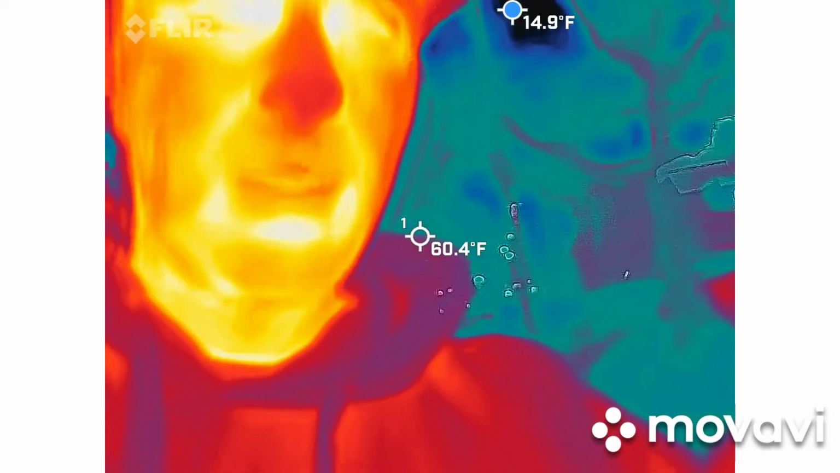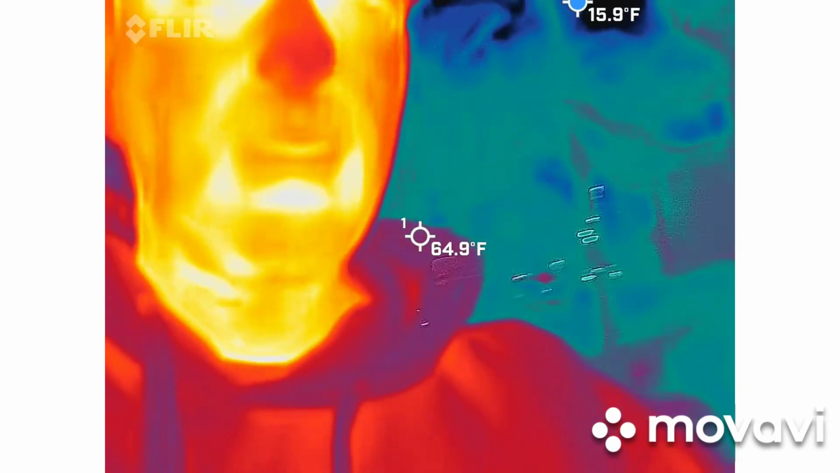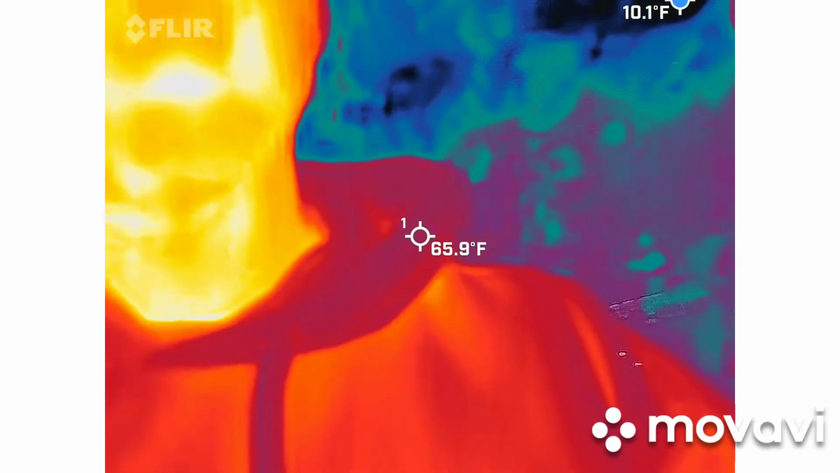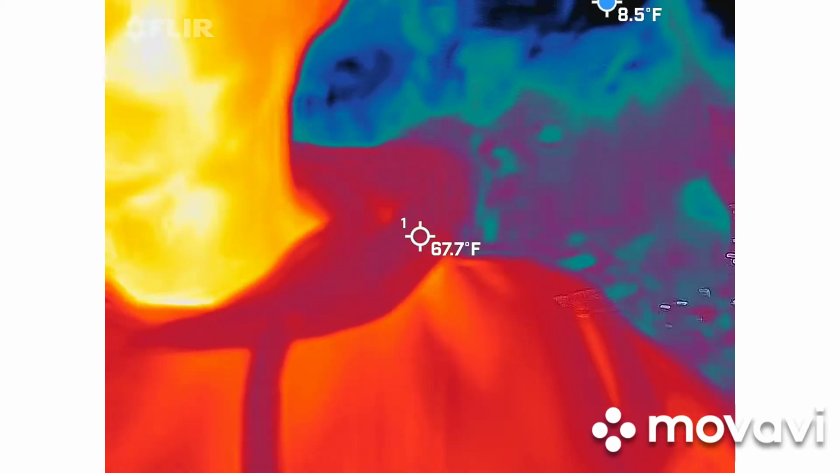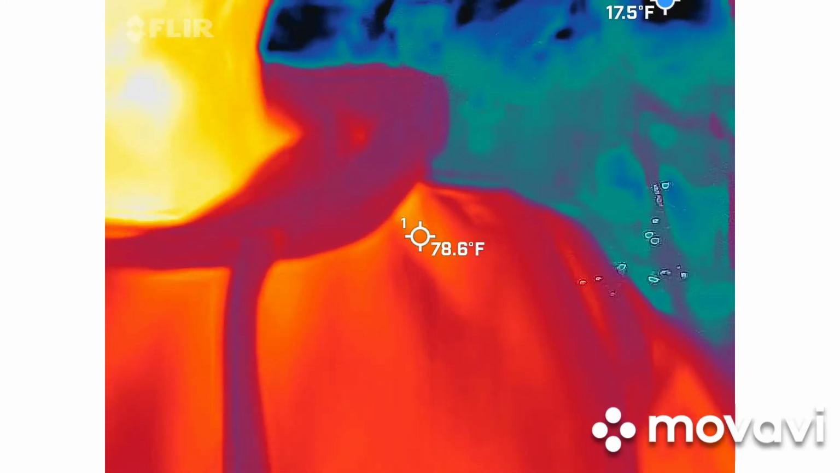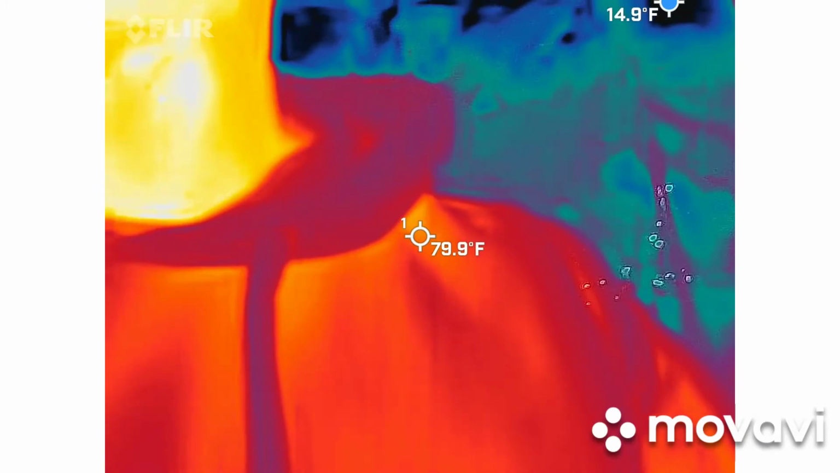Thermal imaging. So this is a FLIR Pro 1. This is actually used by firemen and mechanics and maybe even plumbers inside your house to help find leaks. I should be red, orange, and yellow in there. That means I'm the warmest thing inside the picture. There's a blue dot bouncing around. That's going to give you the coldest point in the frame at that particular moment. We're literally looking for cold spots.